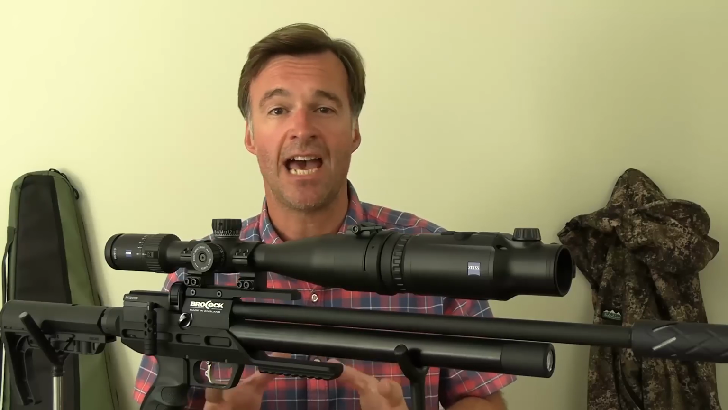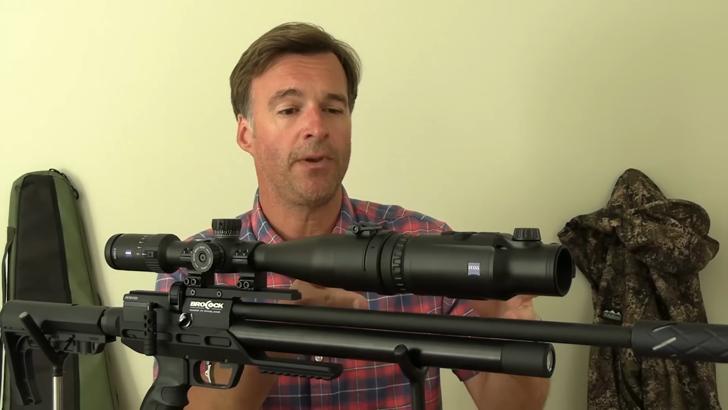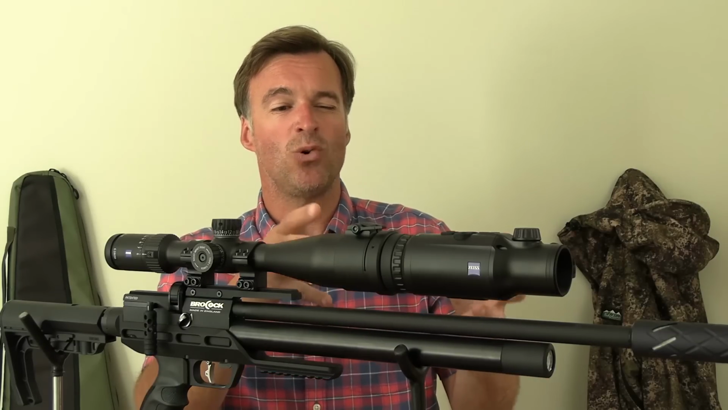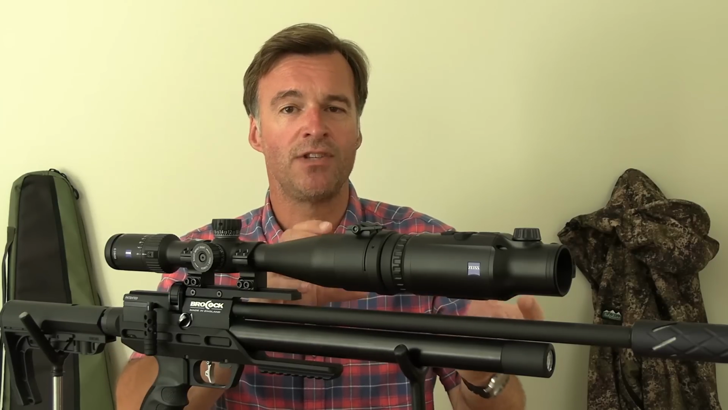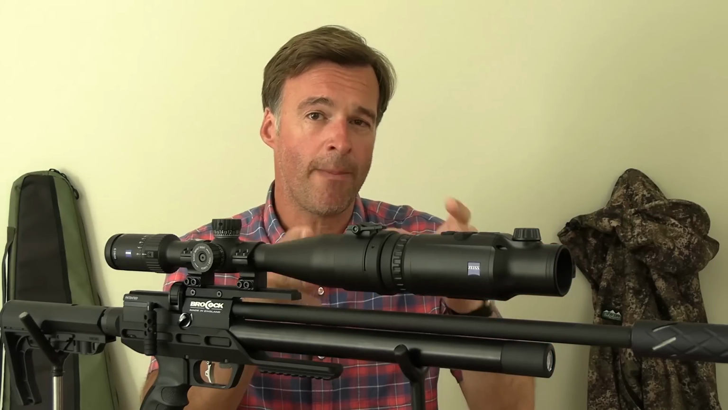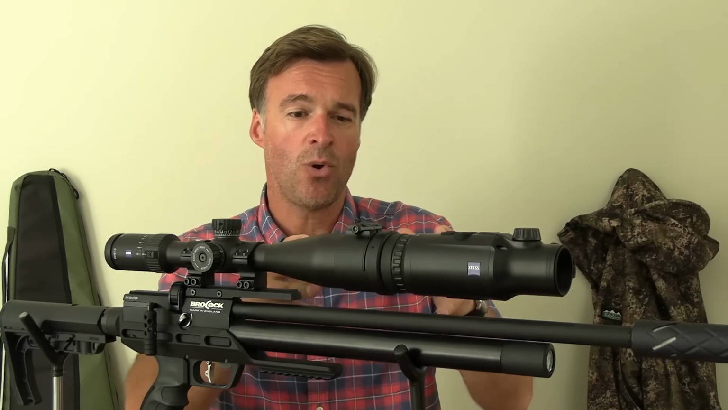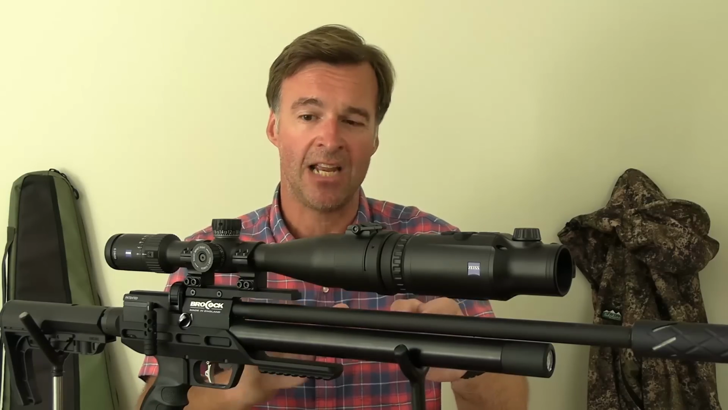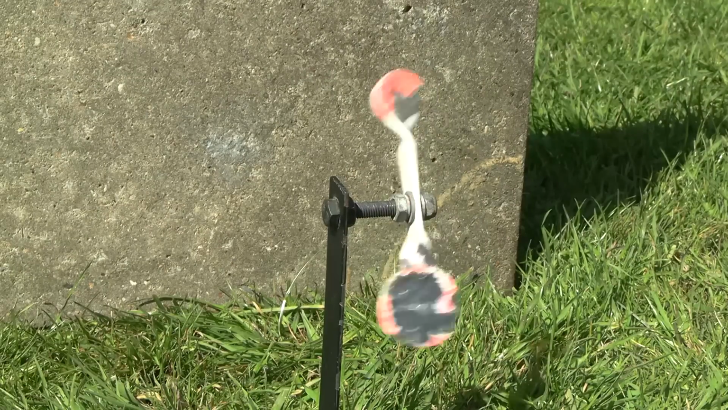Another thing that you can set via the menu is zeroing profiles. Whatever sort of clip-on unit you go for and whatever sort of connector it incorporates, it is almost impossible to avoid some small degree of zero shift because of the additional lenses. What is special about this one is that it enables you to make adjustments so that wherever the pellet or bullet is striking still corresponds exactly with your crosshairs. So you're always guaranteed to be dead on target.